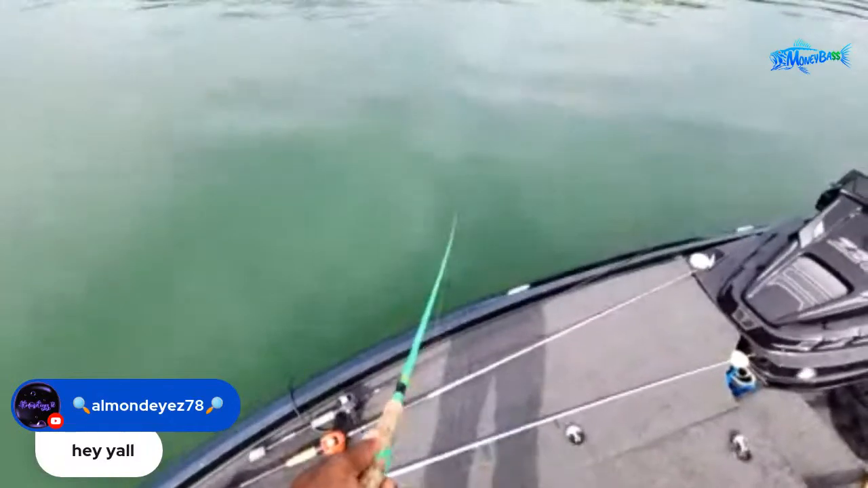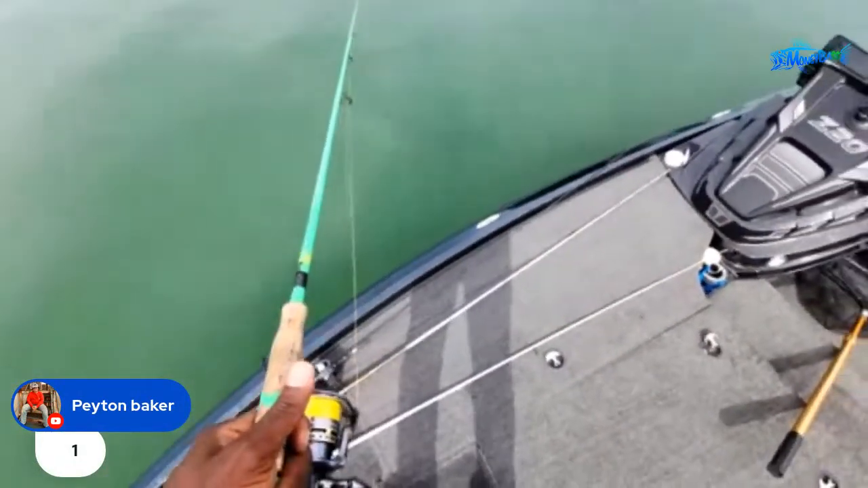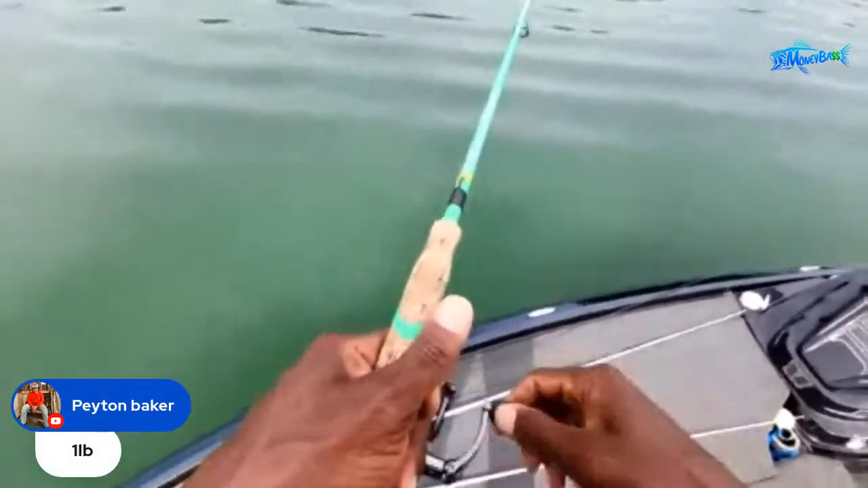All right, no takers that time. Let me hop back in the chat. So Peyton Baker said 1 pound. We had Joe Winkler said 1 pound, and Baker came in with the 1 pound. So what do you guys think? Somebody could drop in the chat.